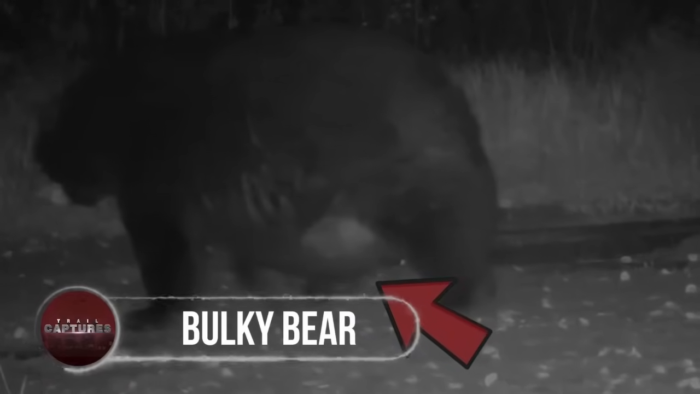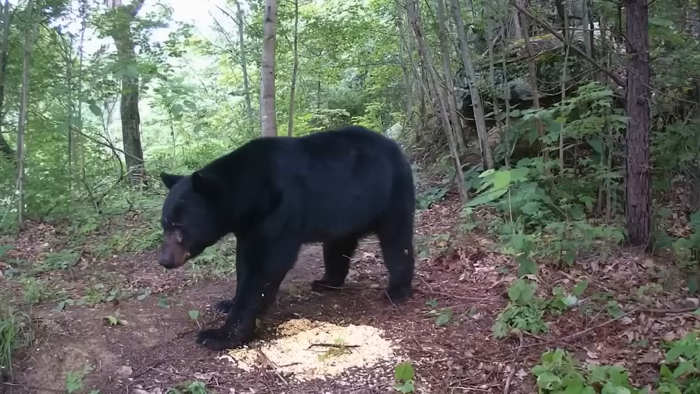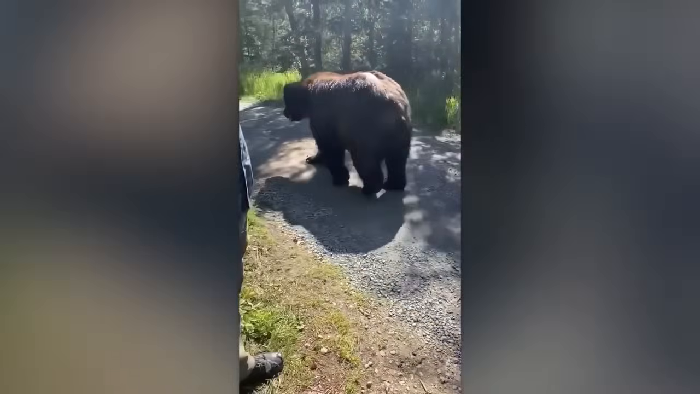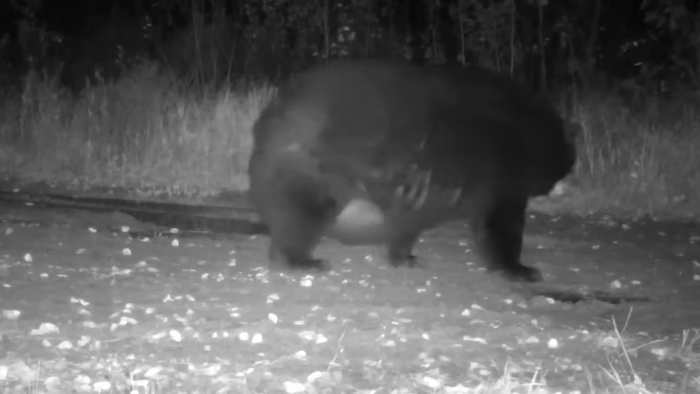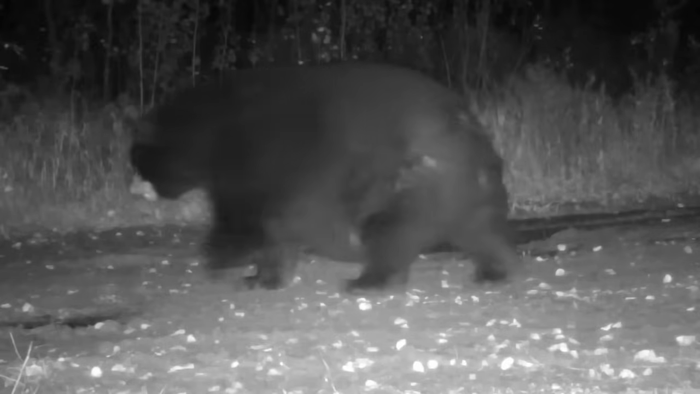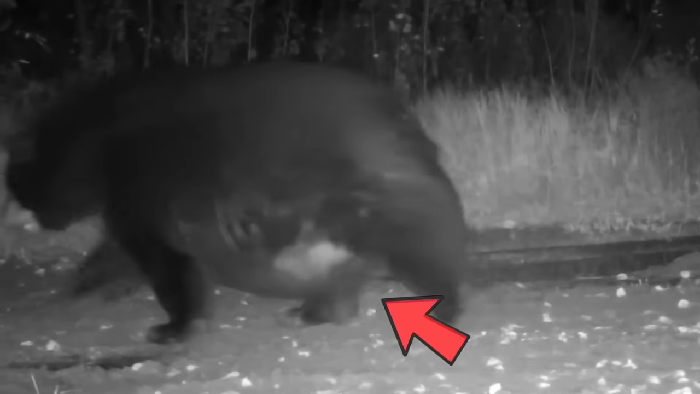Bulky bear. How huge can a bear be? This much? Or this much? Well, why don't I show you a genuinely massive bear that was captured walking in Minnesota's National Park in March 2022. With chunky curves, bulky figures, and a belly swinging from side to side, the huge black predator was literally struggling to lift its enormous weight on its poor limbs.